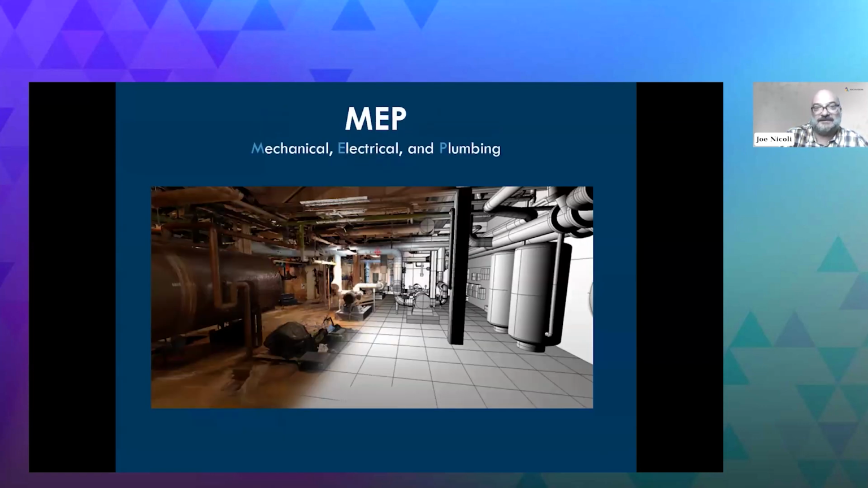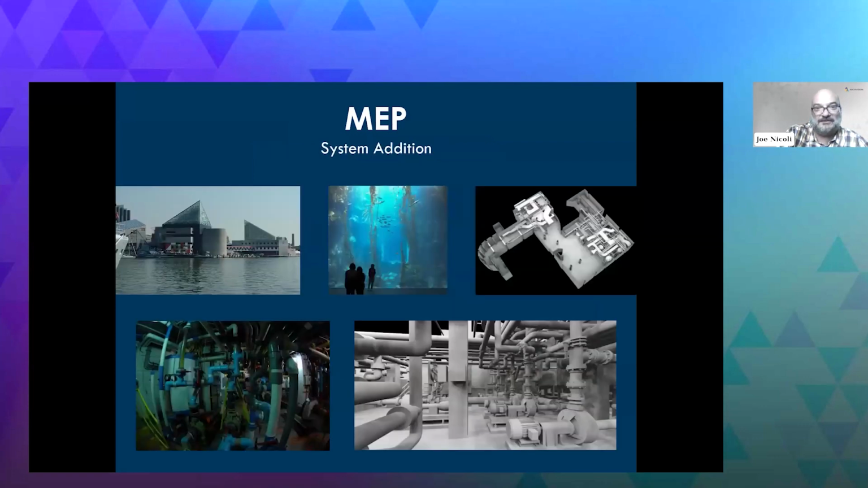MEP, as you can imagine from what I was describing before with the hospital, we can do a lot of work in pipes with this system. So real quickly, this is National Aquarium. They had a problem with a tank that was above this pipe room, and they needed to pull all their pipes out and put them all back in. So how do you do that? Well, you do that with laser scan.